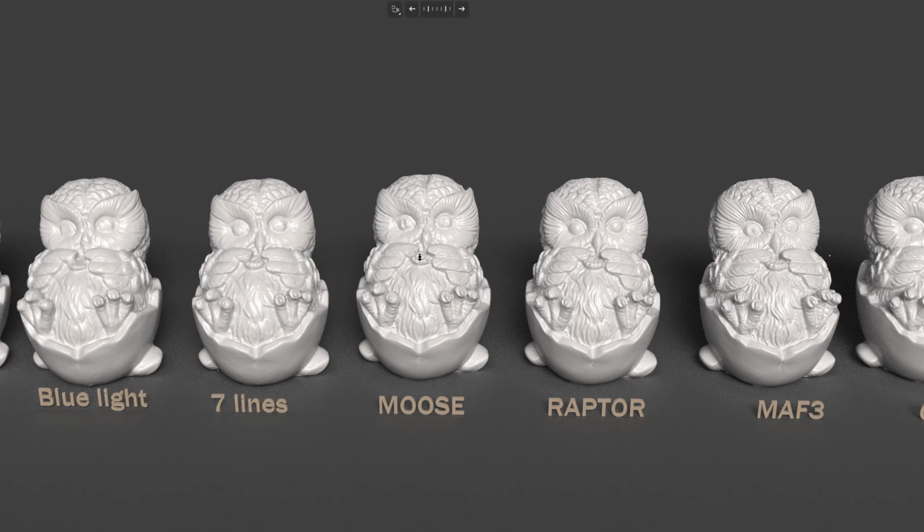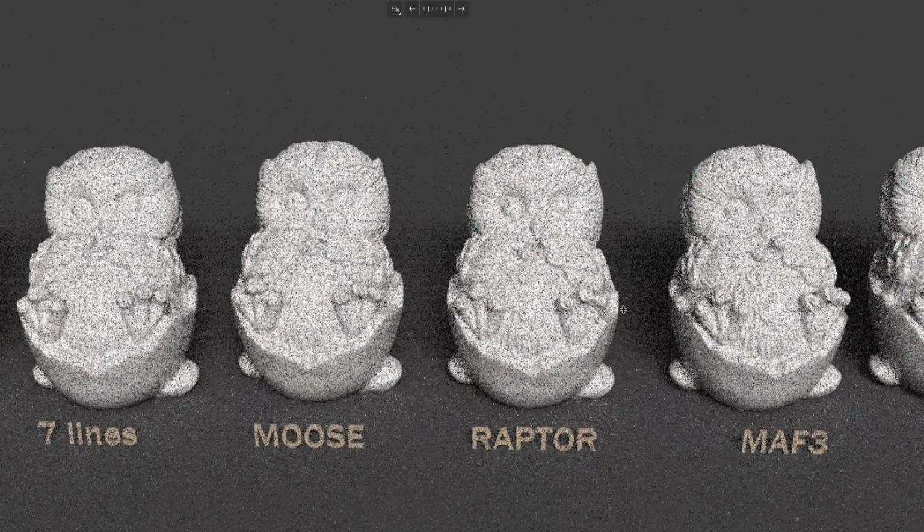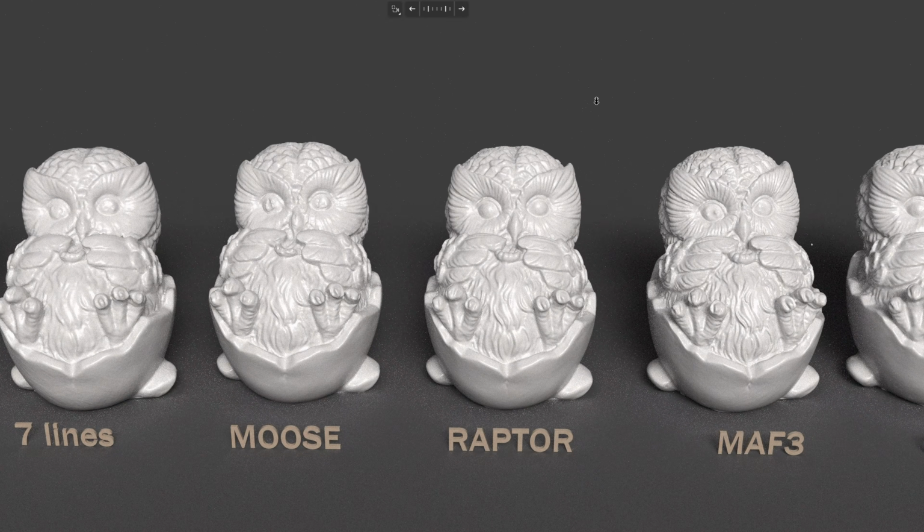Before that, the Moose was the underperformer in this chart. But you can see here the detail between the 7-line Raptor and the 7-line Metro X is very different. The 7-line from the Metro X looks like it was scanned with 0.5mm resolution, and the Raptor is 0.15 when I scan this. And even the Moose gives a better result than the 7-line laser from the Metro X. I'm not talking about the MAF tree. If you compare it to the MAF tree, it will be a totally different class of 3D scanner.